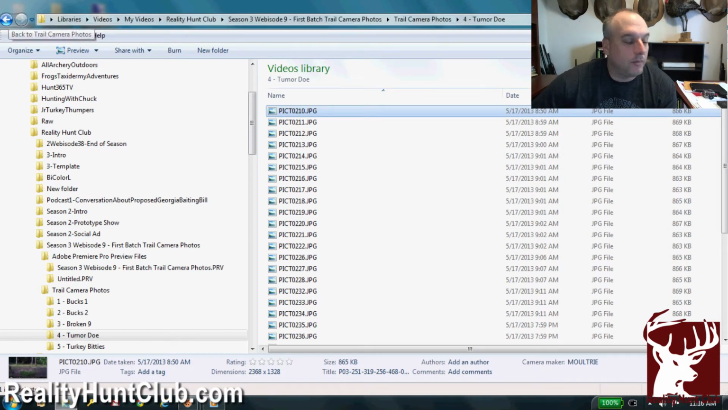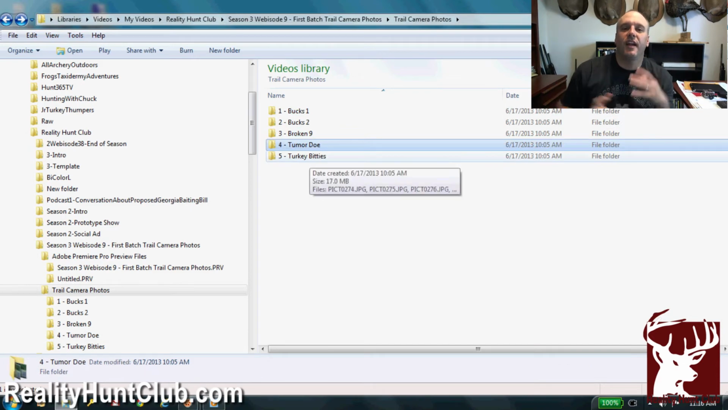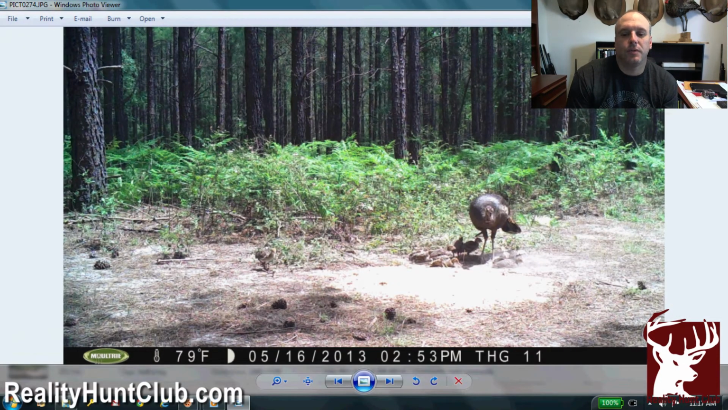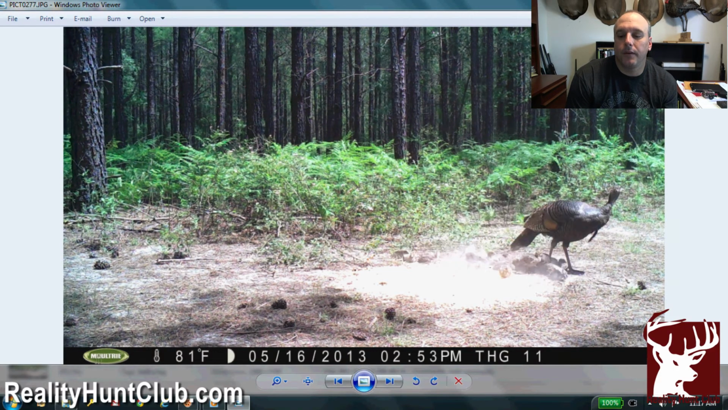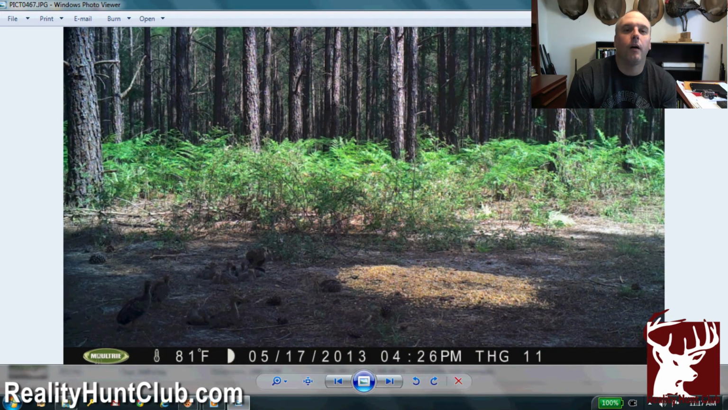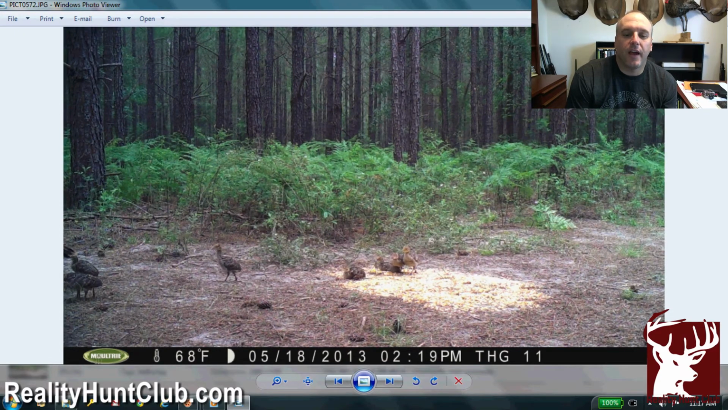And one thing, the last part I want to go over is our turkey biddies. This is the first year I've got a ton of pictures of turkey biddies. I know we had a good hatching because we didn't get a lot of rain during those 2 or 3 weeks when they were sitting on the nest. And then after they hatched, we got a pretty good amount of rain. But anyway, got more trail camera photos of biddies this year over the corn pile, looking for the bucks and the does than we've ever had before.